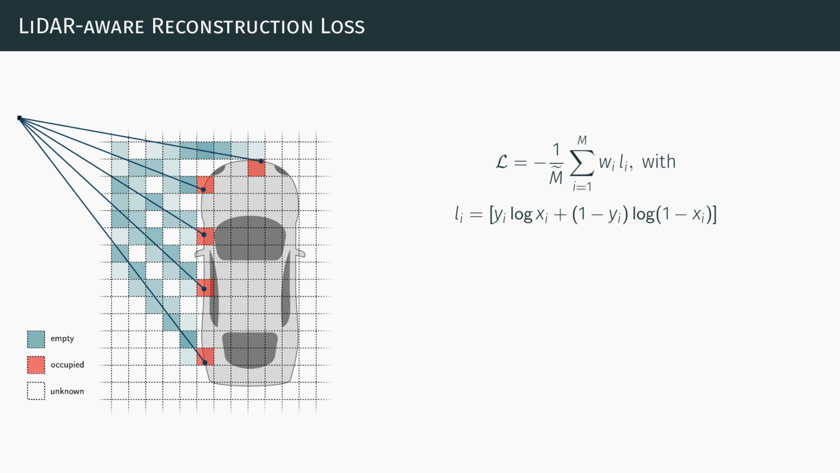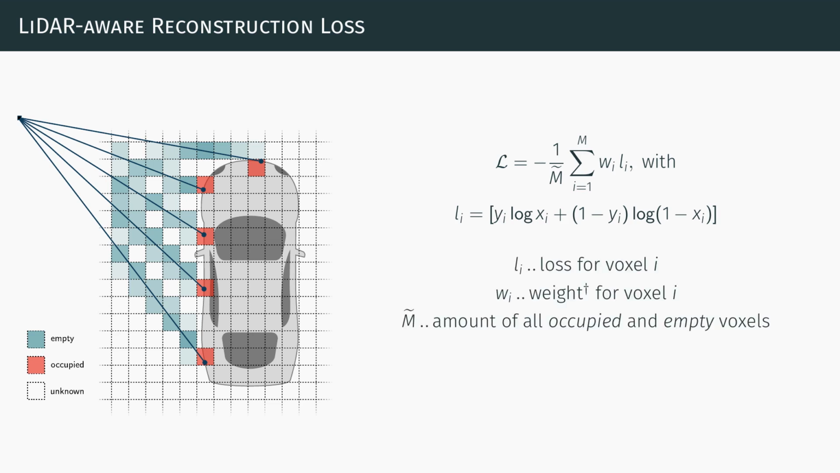Specifically, our loss looks like this: a weighted cross-entropy loss for accurately classifying individual voxels. The weights are equal to 0 for all unknown voxels and 1 for all occupied voxels. And in order to compensate for inaccuracies due to the discrete voxelization, we reduce the loss for an empty voxel the further its center is away from the beam. This gradation is visually represented in the figure by the varying color shades.